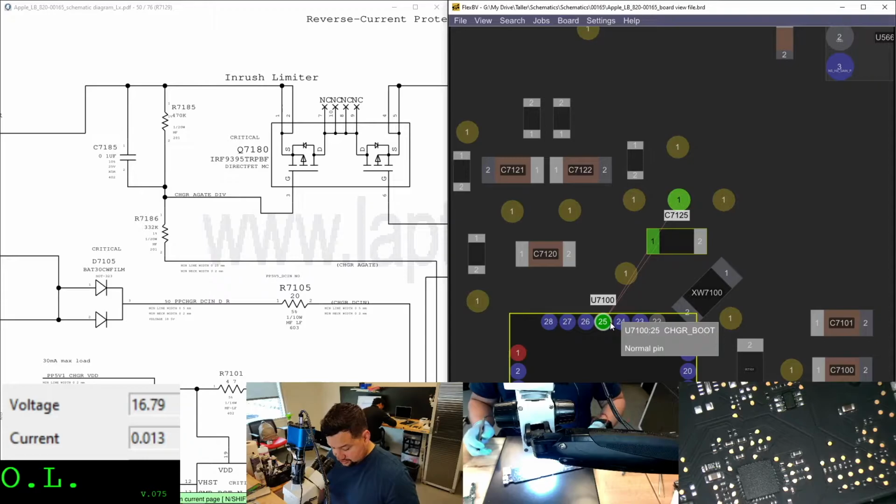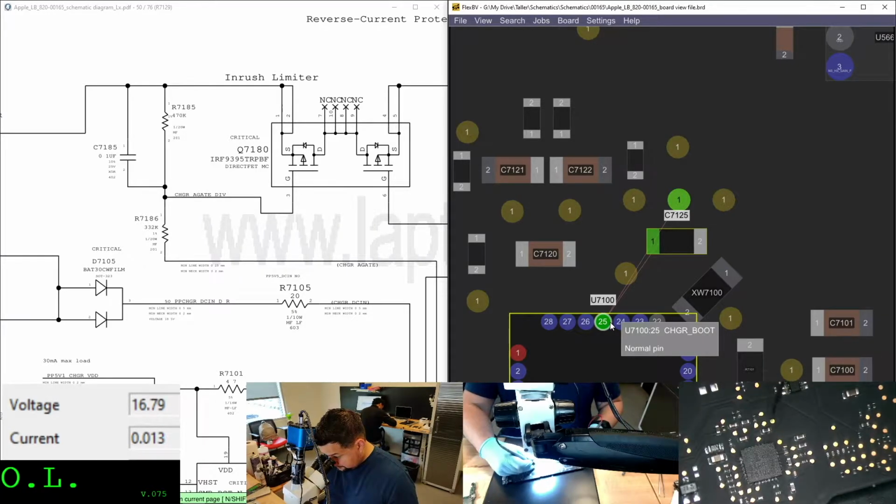Charge U gate is to ground. Okay, charge U gate is shorted to ground. And this one is not. I think this is ground, yes. And then I have this one and charge U gate.